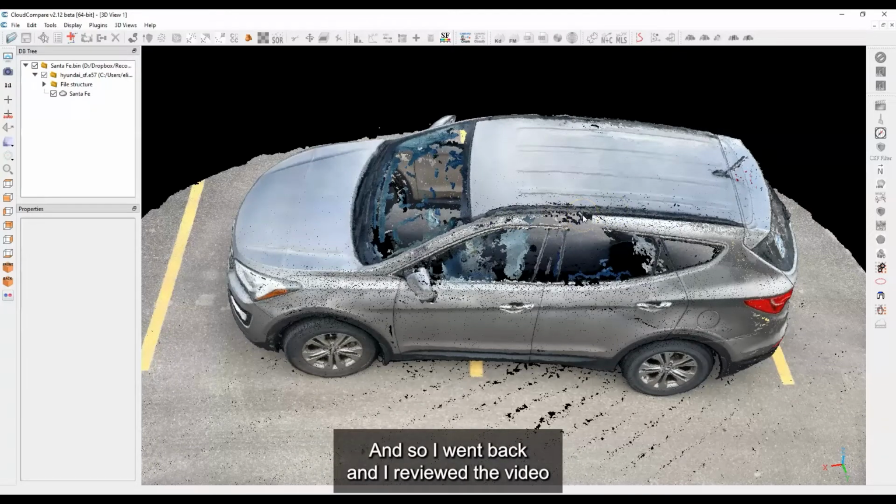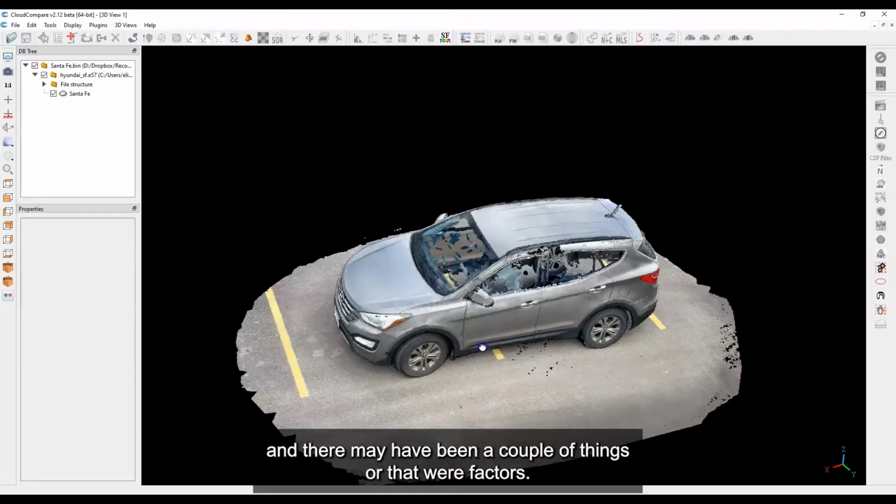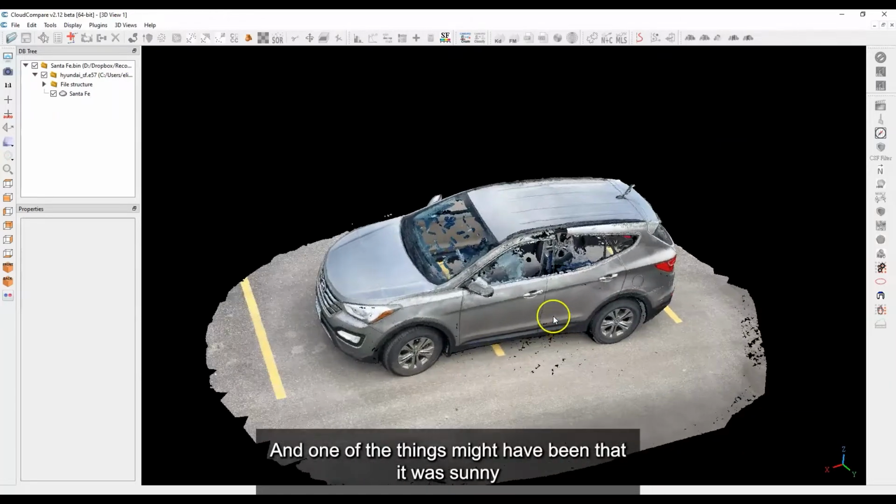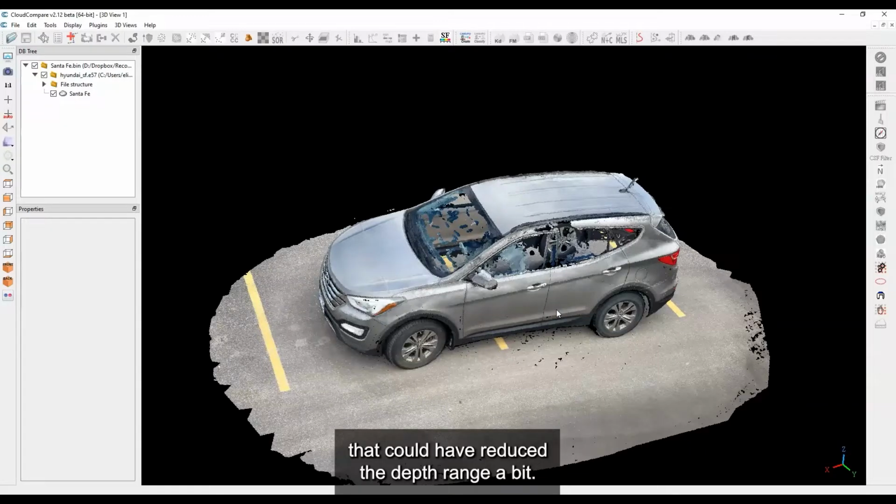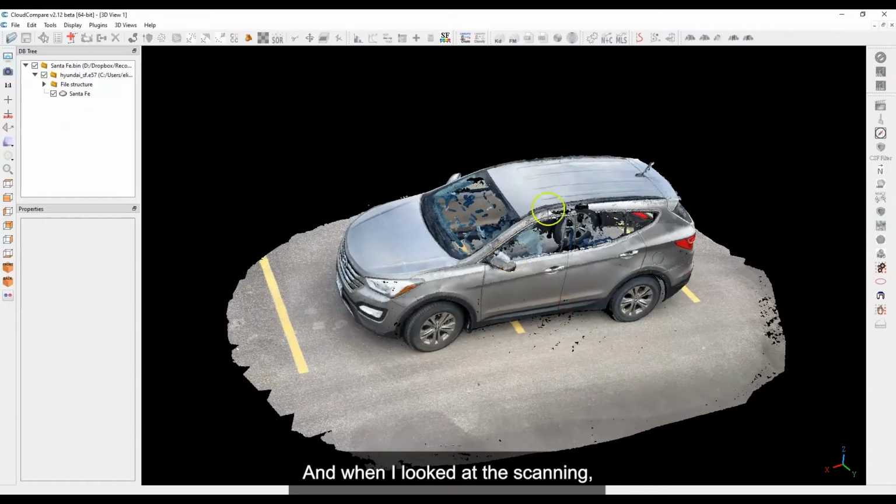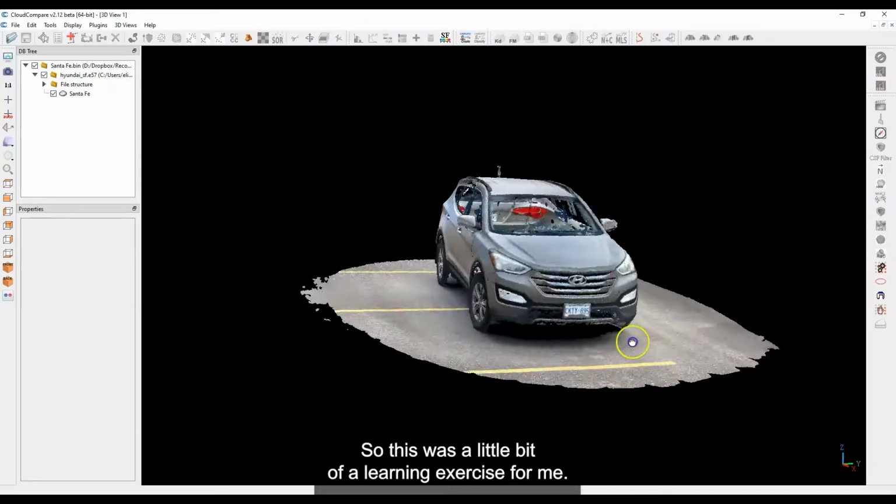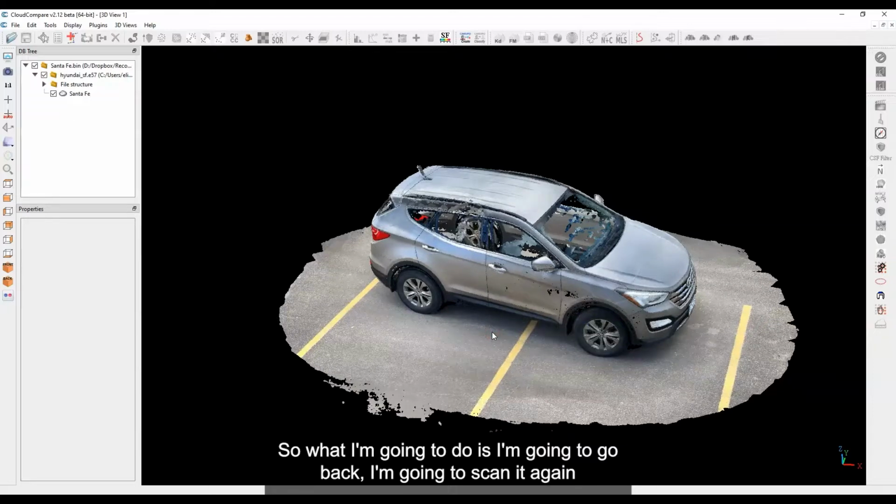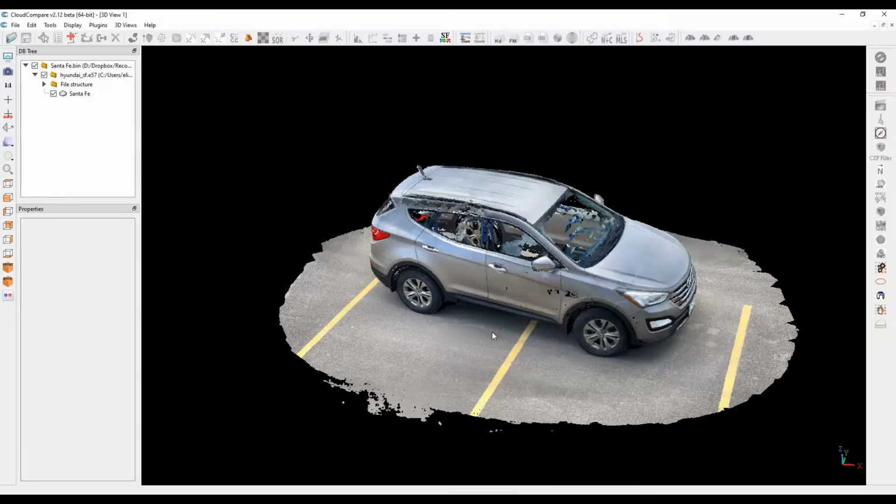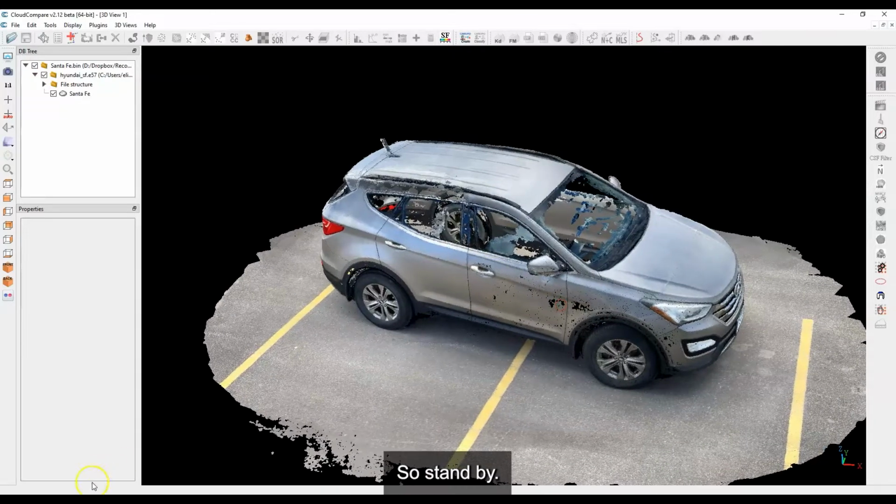And so I went back and reviewed the video, and there may have been a couple of factors. One of the things might have been that it was sunny, which could have reduced the depth range a bit. And when I looked at the scanning, I really didn't pass specifically over this area. So this was a little bit of a learning exercise for me. So I'm going to go back, scan it again, and then I'll come back and we'll look at the data once more. So stand by.